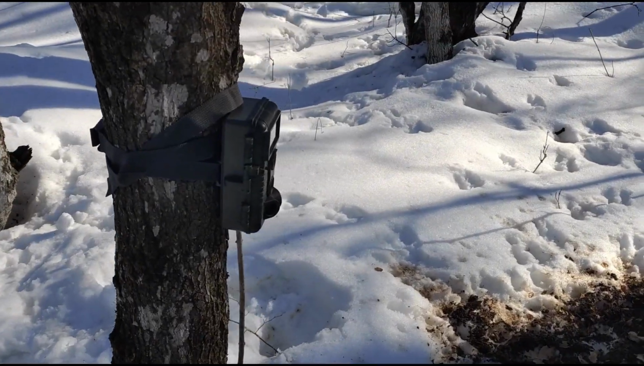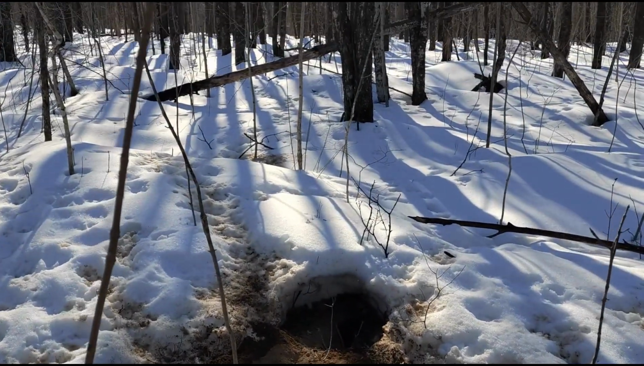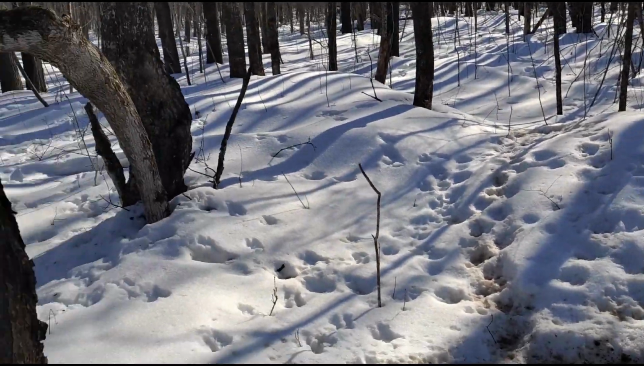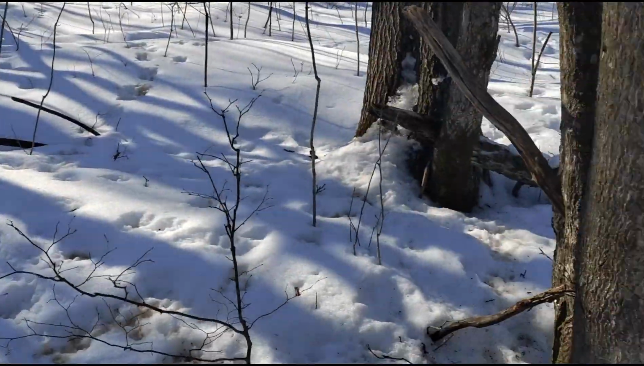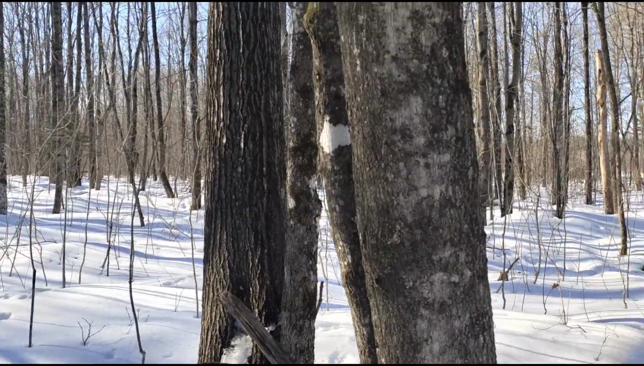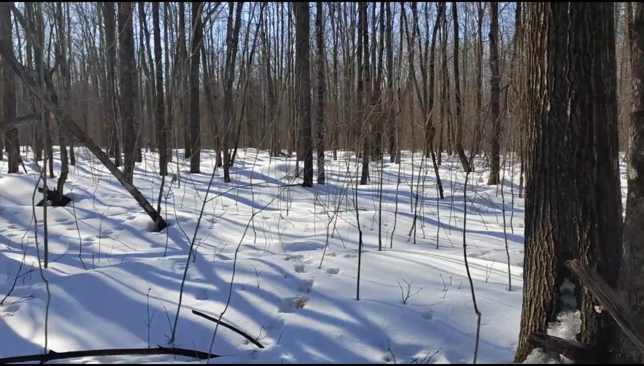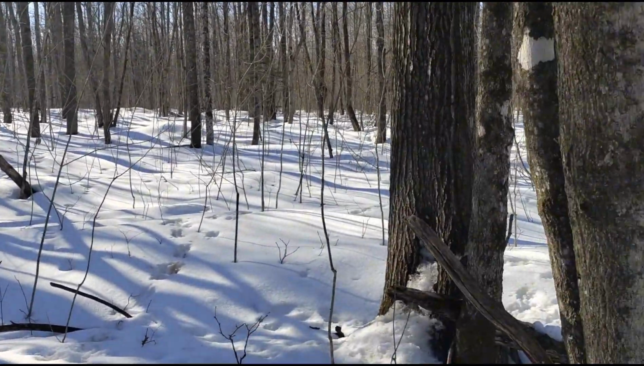So we got the trail camera hung up right there facing that den. We'll see what we can get on it. We'll leave it there for about a week and see what we can get on it. But I'm just gonna keep hiking back this way and we'll see what else we can find and where else we want to hang up some cameras.